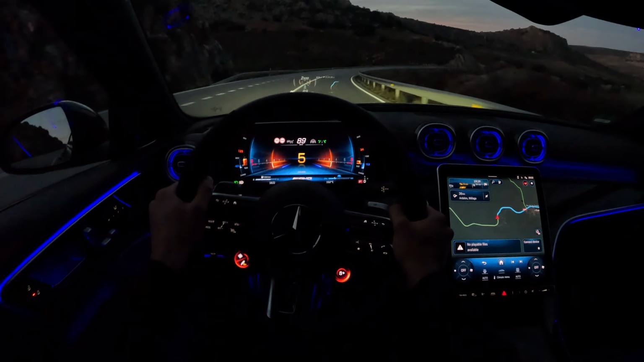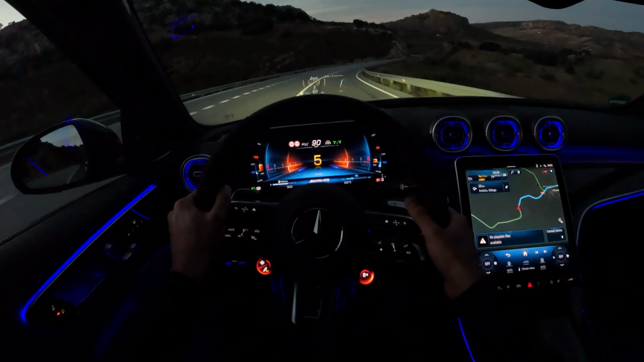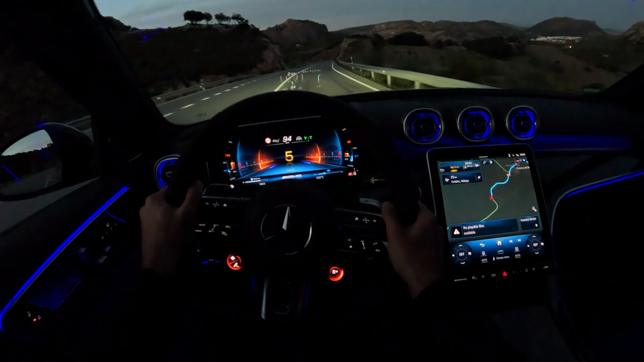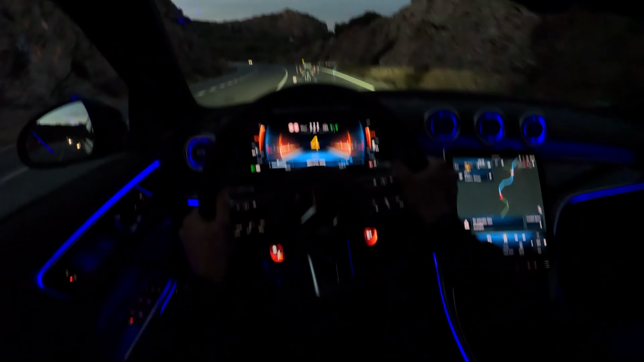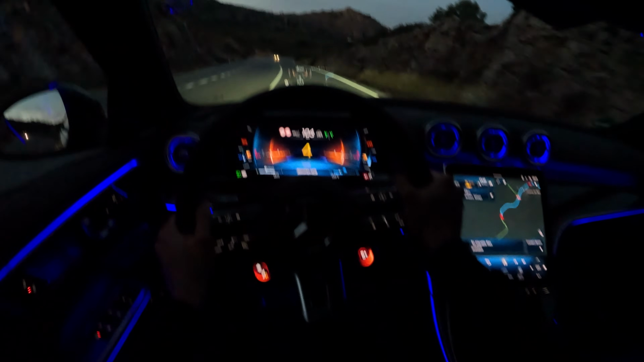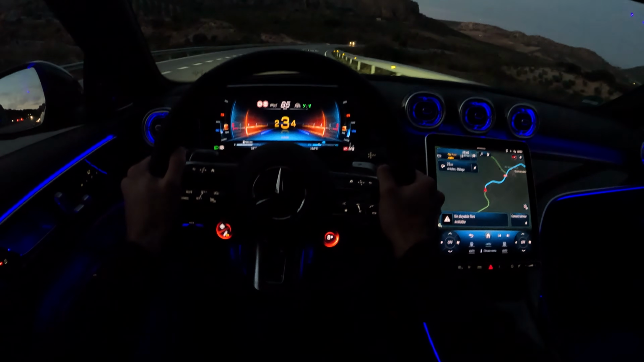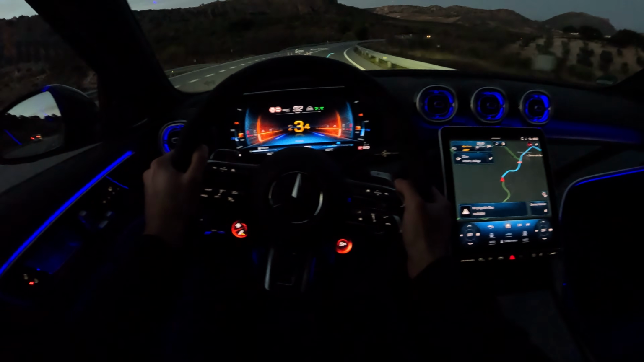Controlling the car, having the performance of 510 horsepower back in the days was very difficult. The car was slipping, you had the rear wheels instantly sliding away. But with this one, even a child could drive this. It's so easy. Wow.